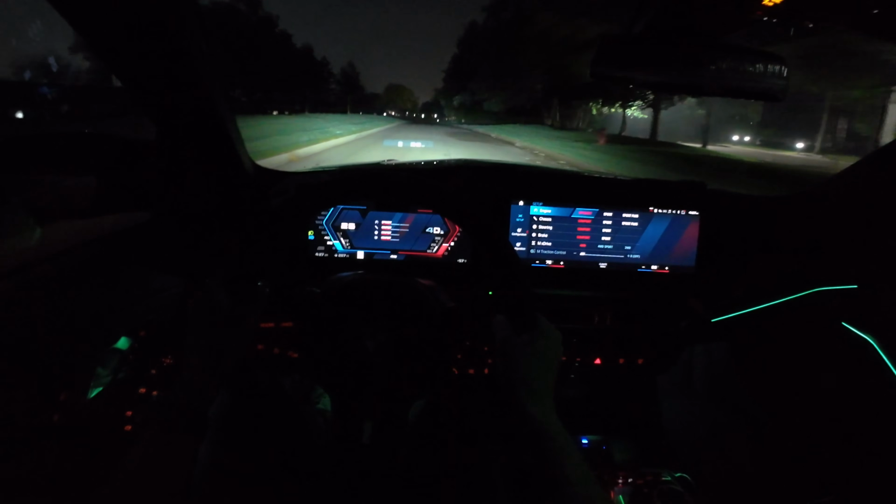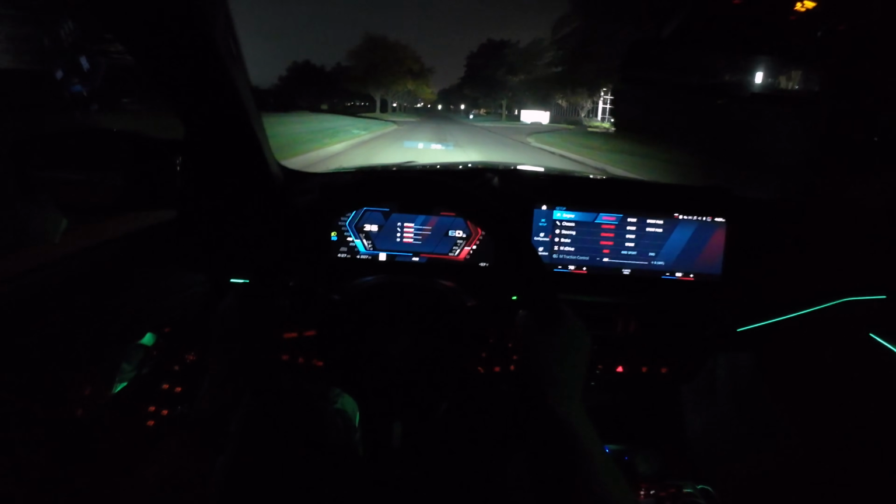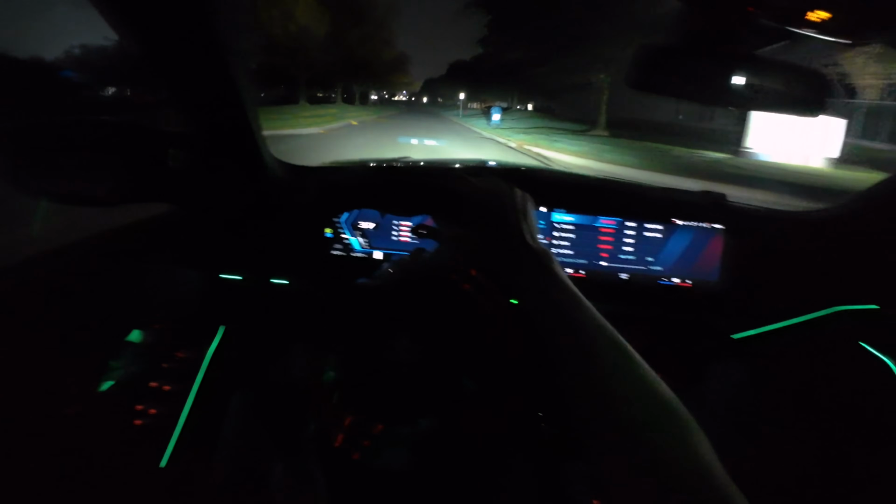I love this Alcantara steering wheel. It's the right size, it's the right thickness. It feels high quality but sporty at the same time. Getting a taste here of our automatic high beams.